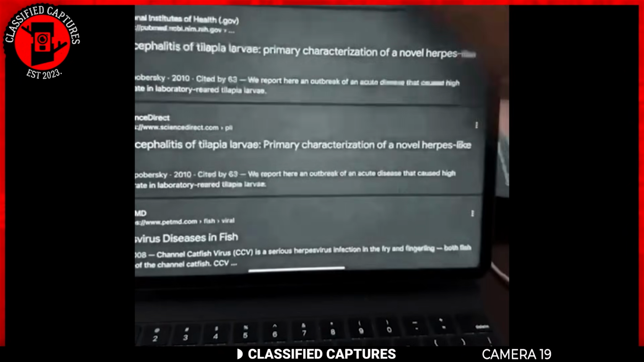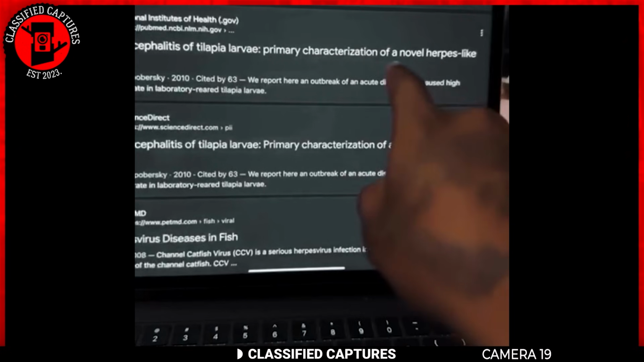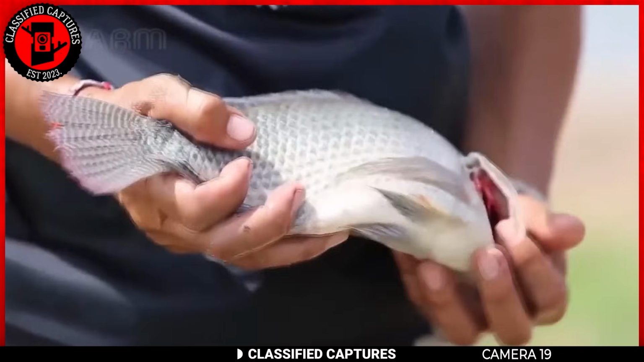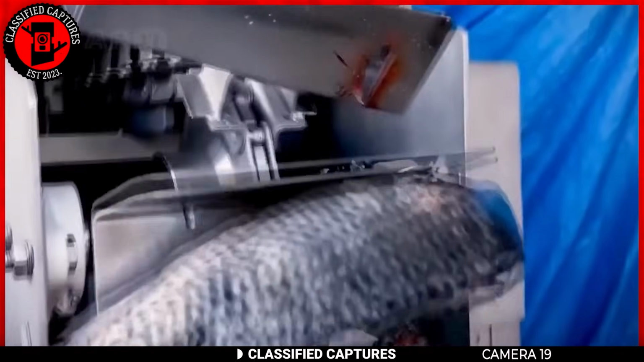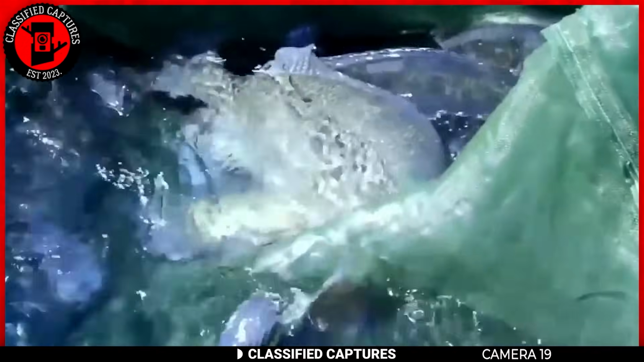I came across some rather disturbing information. Tilapia can get infected with herpes and chlamydia. Yes, you heard that right. The fish can develop sores and strange swellings on its mouth and rear ends. This is incredibly alarming and something I'd never imagined possible, but that's not all.